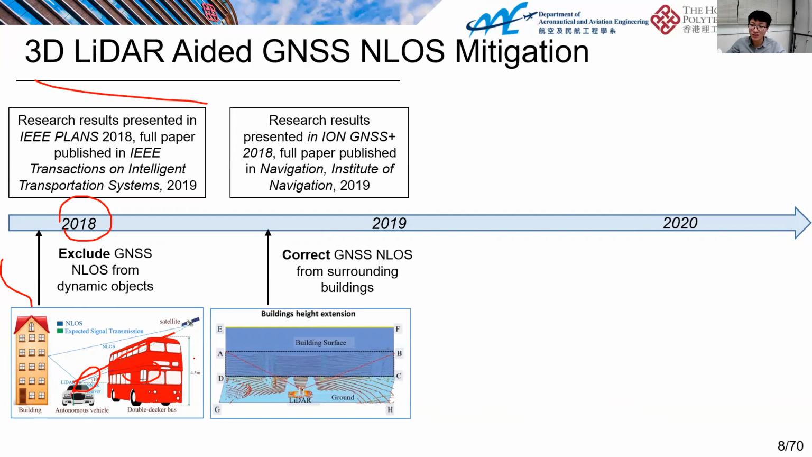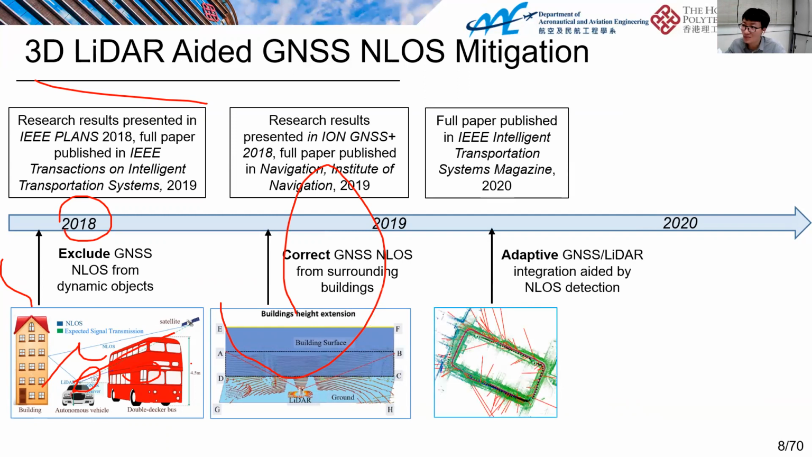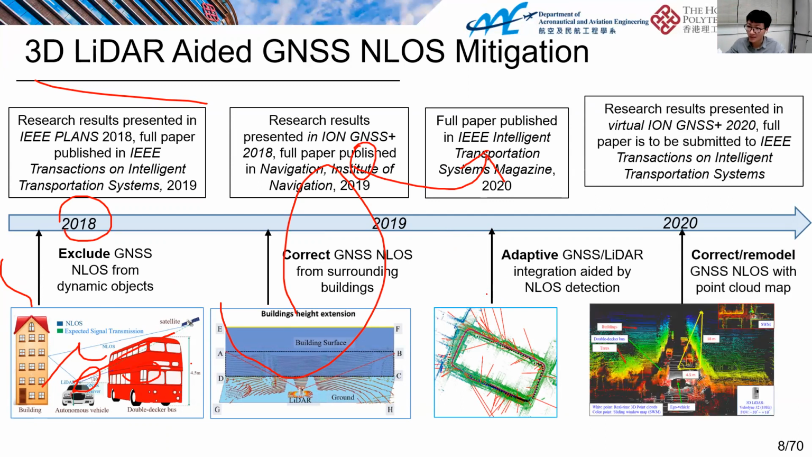In this work, in 2019, we extended our work to building detection, to detect the buildings and find out the potential NLOS caused by building blockage and reflection. And in this work, we extended it to LiDAR and GNSS integration. Here, we use a single epoch point cloud to detect the buildings and the double-deck bus.